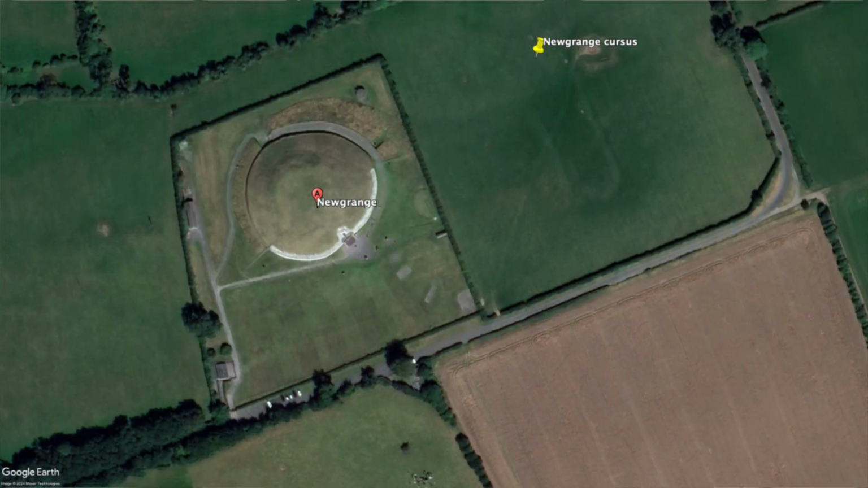Out of the 25 Cursus monuments previously found in Ireland, the only one to have been properly excavated is at Newgrange in County Meath. The Newgrange Cursus sits 100 metres to the east of the famous passage tomb that dominates the sacred ancient landscape of the area. It measures 100 metres in length and 10 metres in width, and had a post-lined corridor in its centre which was aligned with sunrise on the spring equinox.